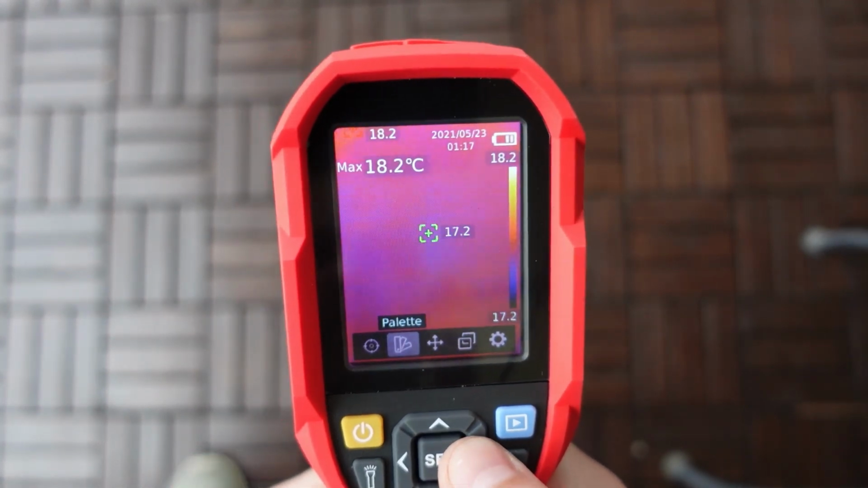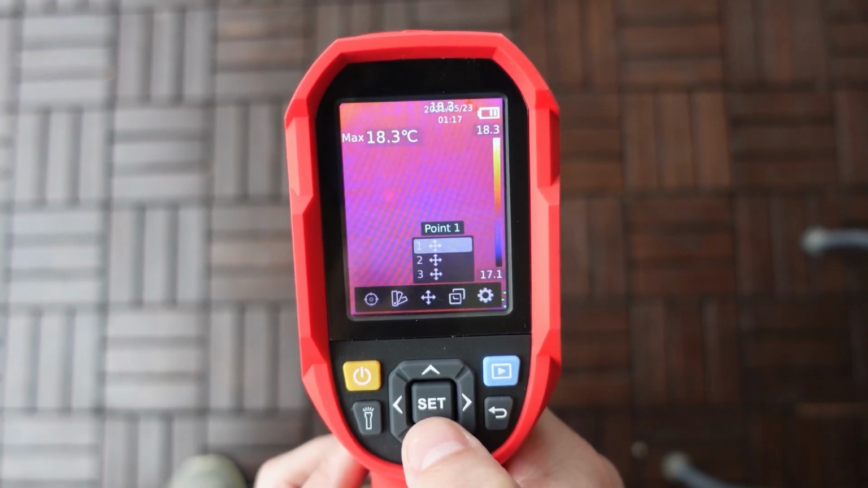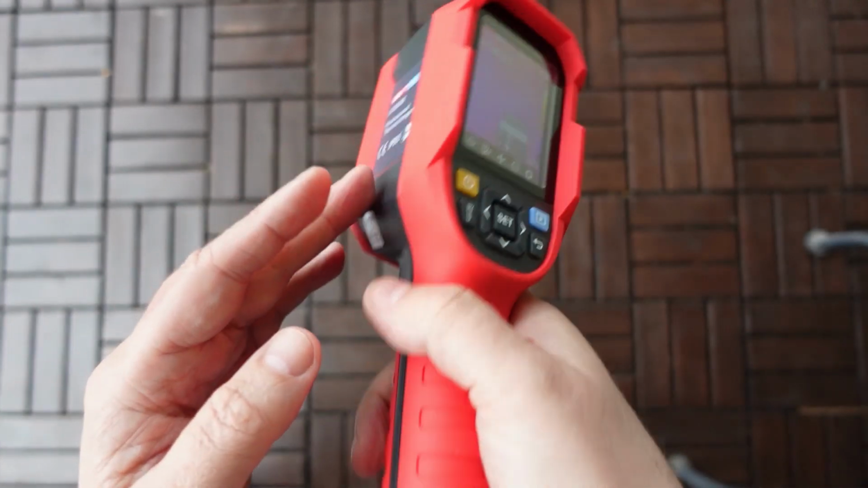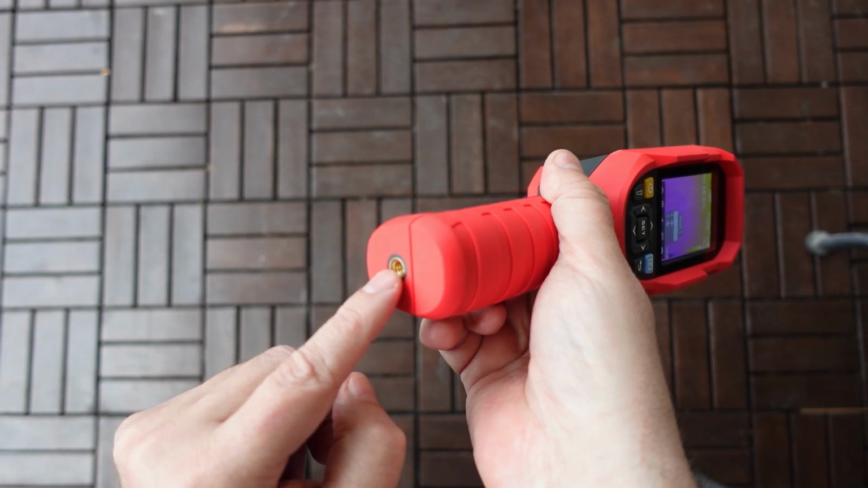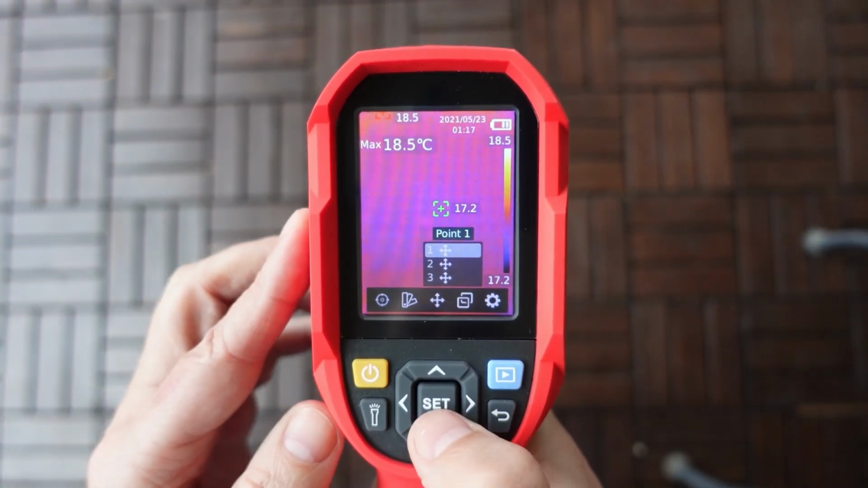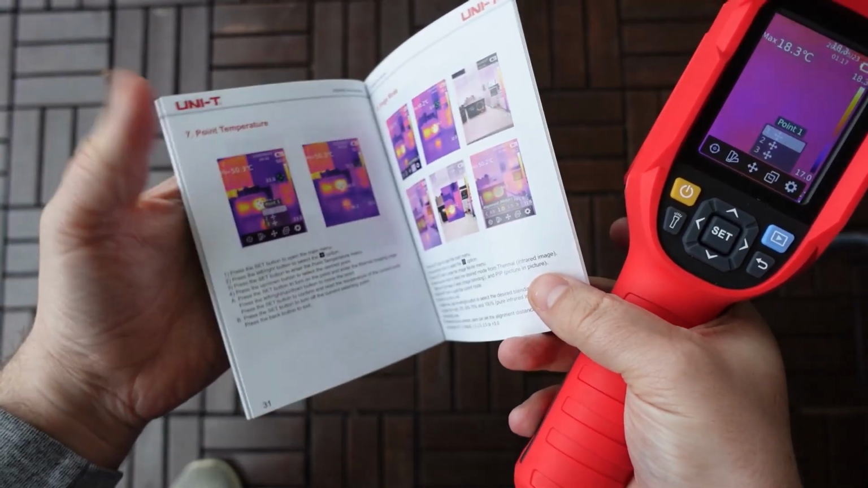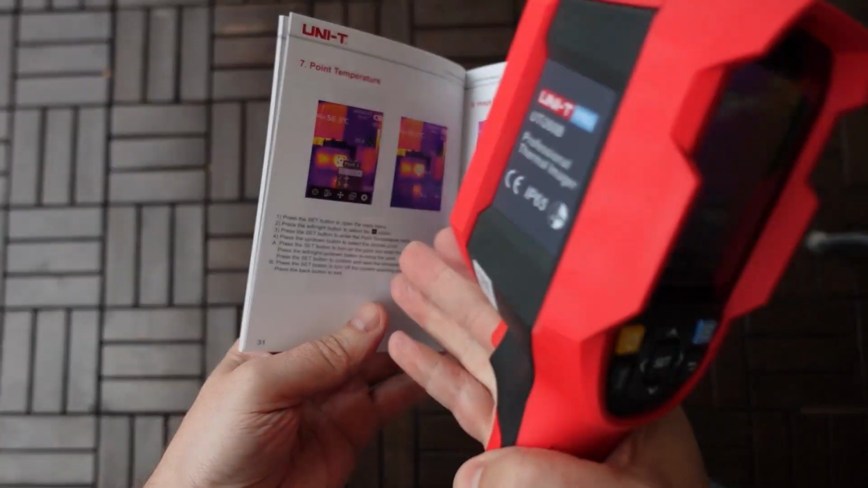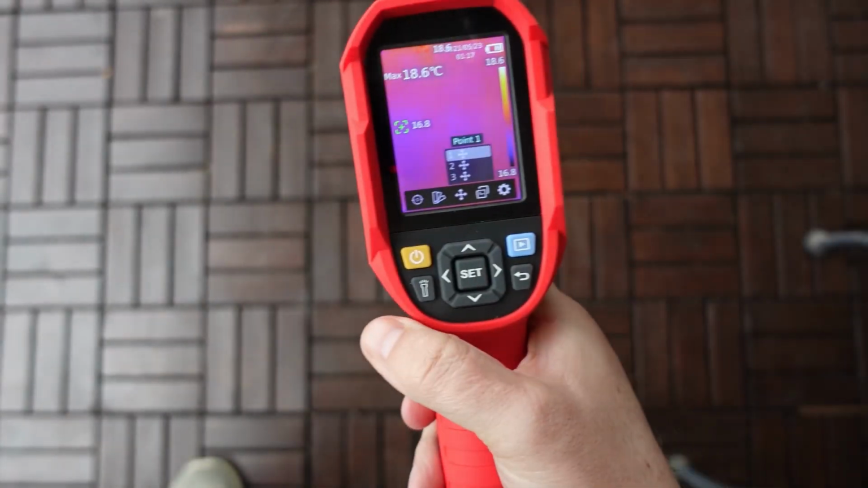Let's go back. Point temperature. So with this menu it's interesting. I can enable some additional points to be measured, but they may only make sense if, for example, I'm using it on a tripod. This is the standard threaded hole for mounting on a tripod or in some fixed position, and this is where I can see some weakness of this manual, because it just explains how to do it, but it doesn't explain what you can get with this point.